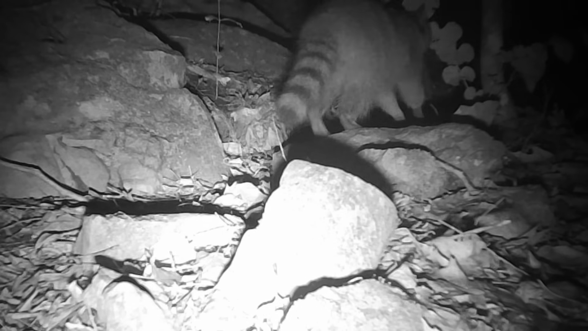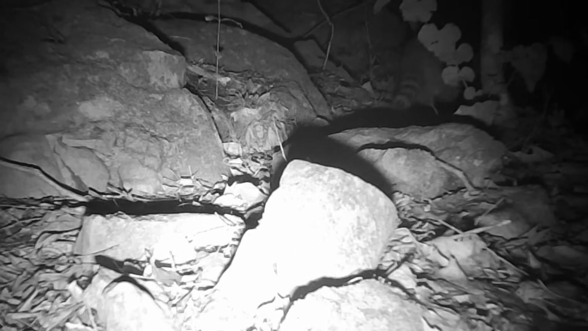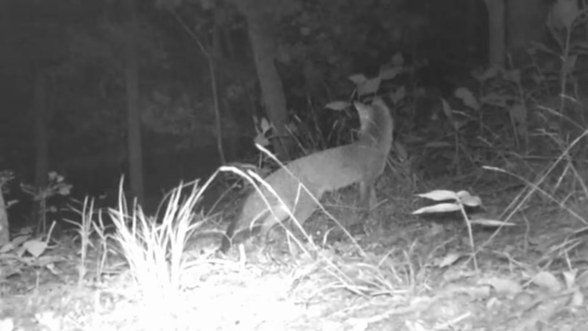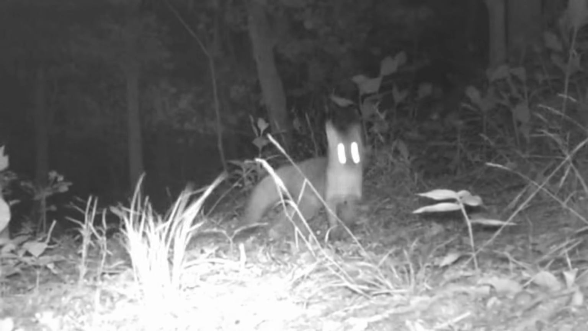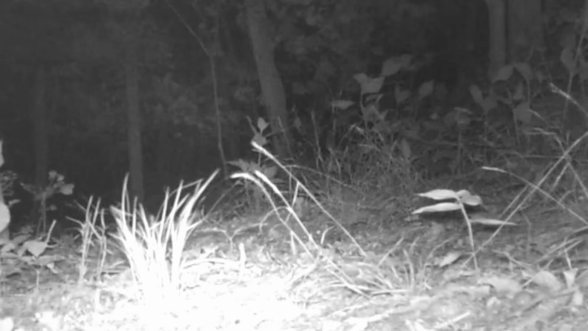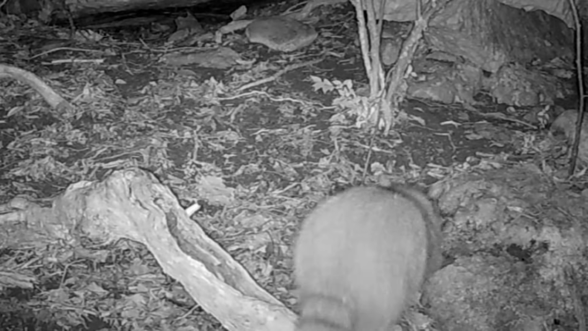There's the coons moving up. Mr. and Mrs. Rocky, I presume. And out on the trail, there's a fox on a windy night. Then there's Mr. and Mrs. Rocky making their normal rounds, Rock Motel.